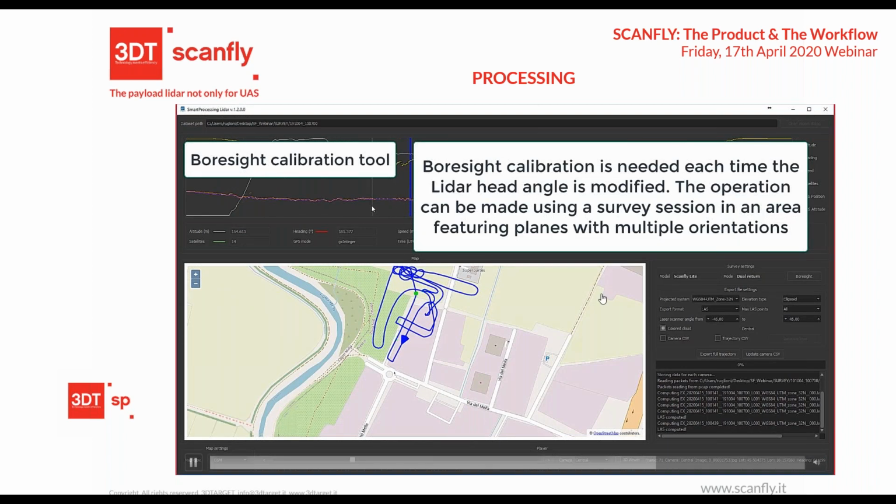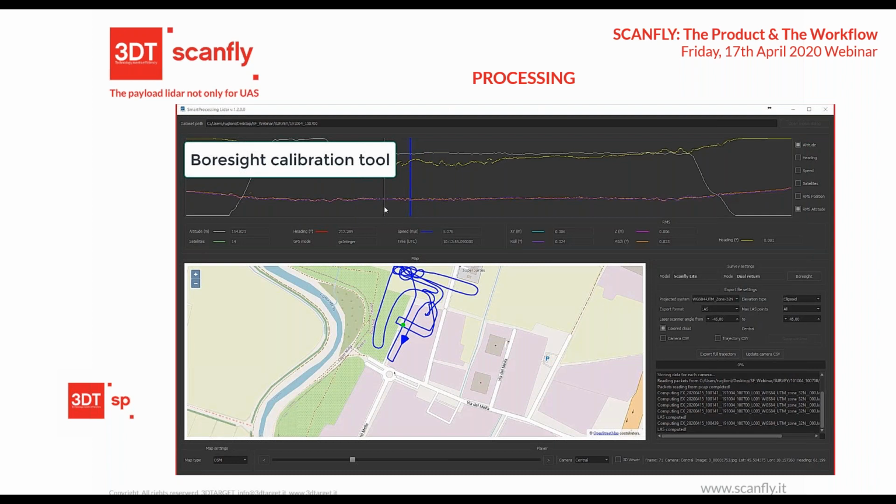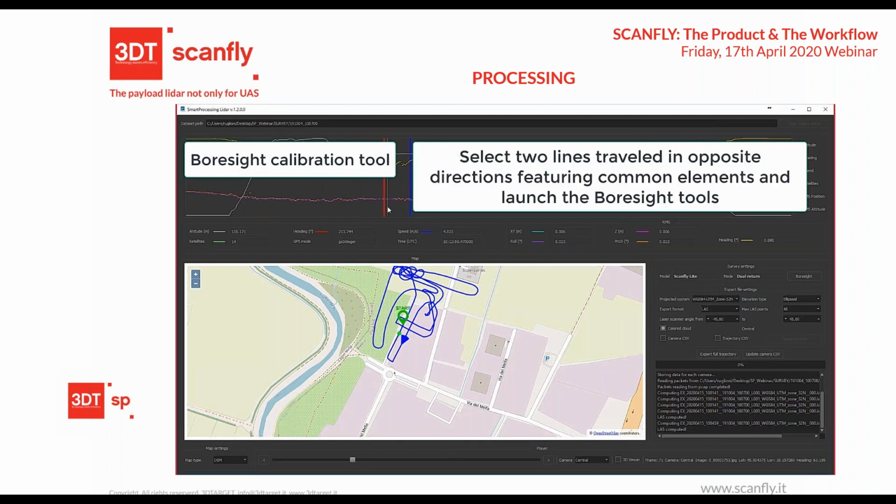So this is a very useful tool we introduced last January, the opportunity to calibrate in semi-automatic mode the position of the head of your LiDAR with respect to the IMU.